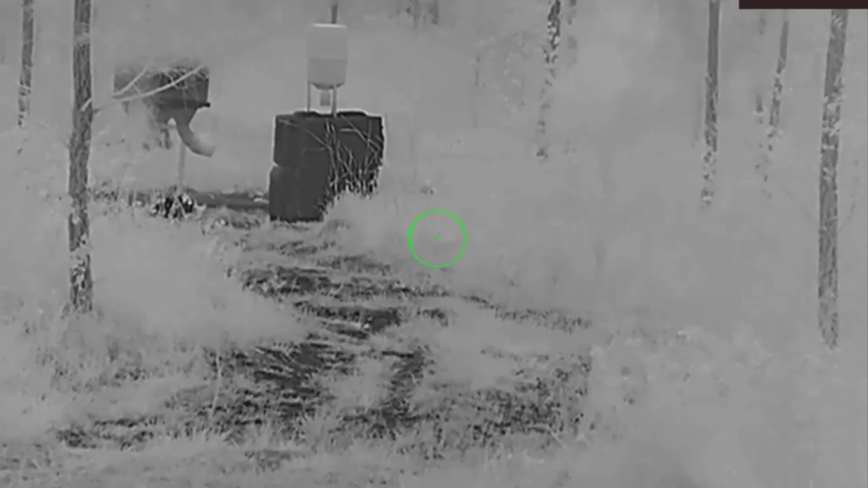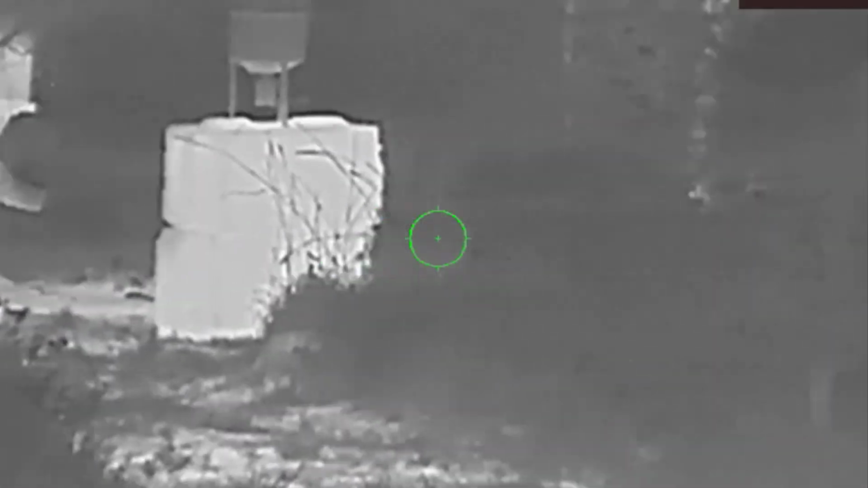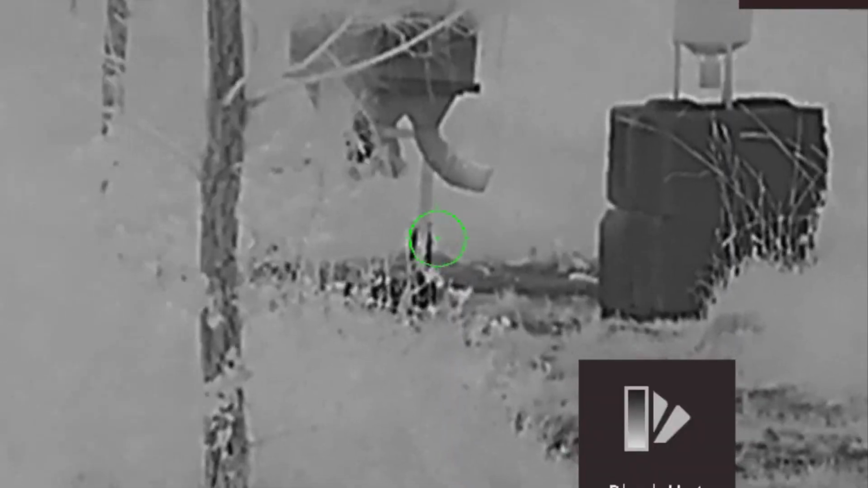So I'm standing looking down this gap, and I'll pull up the footage now. I'm basically standing looking through this little gap to where there's two feeders, and they don't really run both at the same time, but one's a gravity fed, one's a spinner. The one with the concrete blocks, that's what those are. And I'm sitting there and I'm watching raccoons.